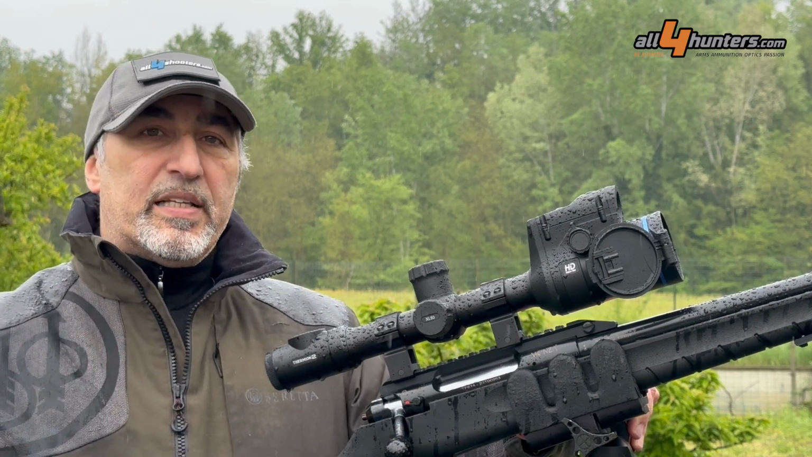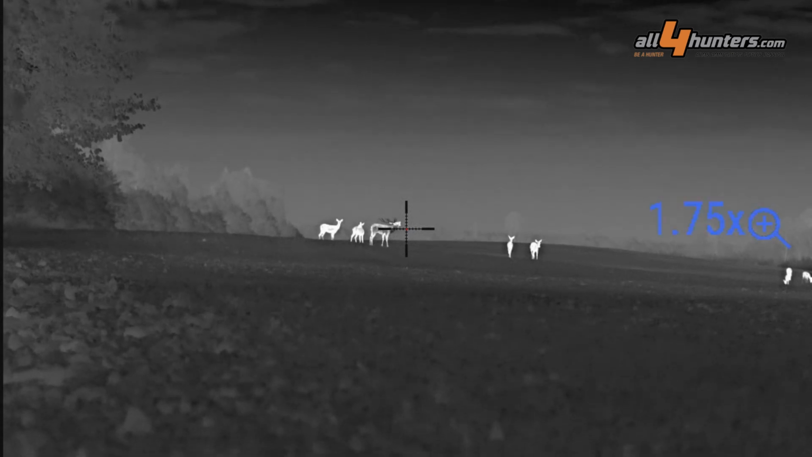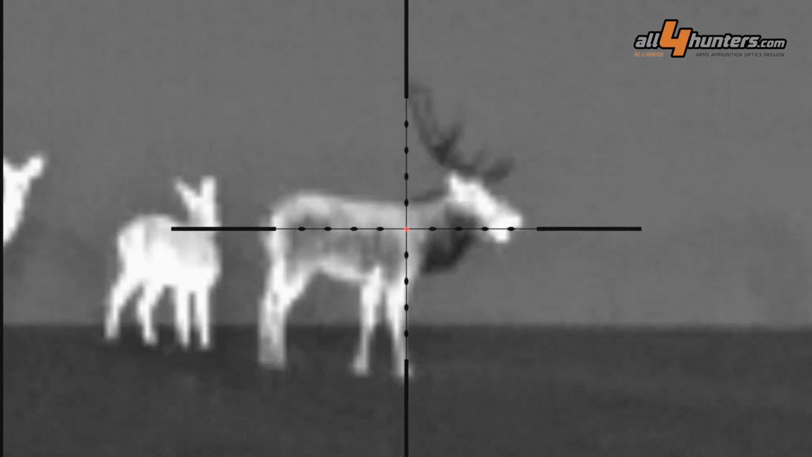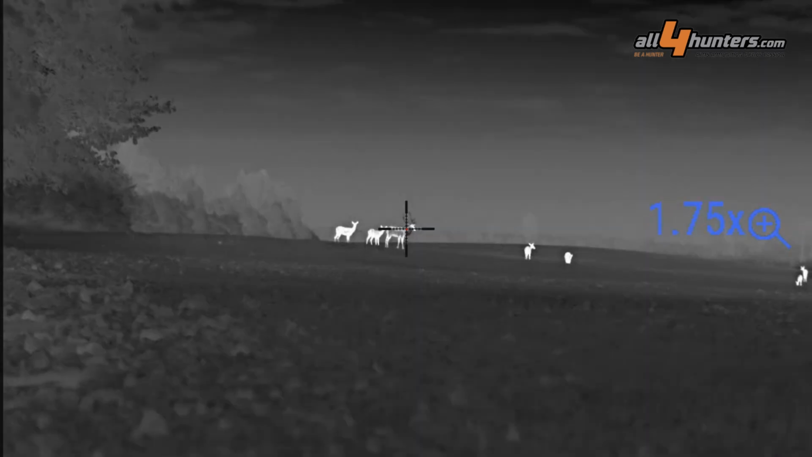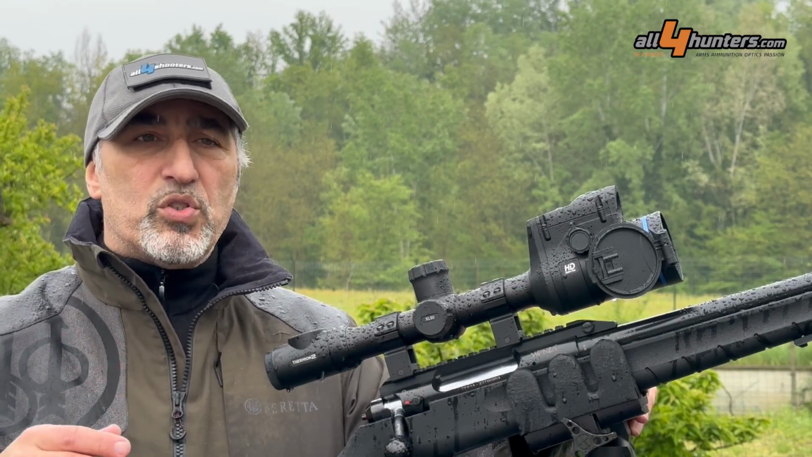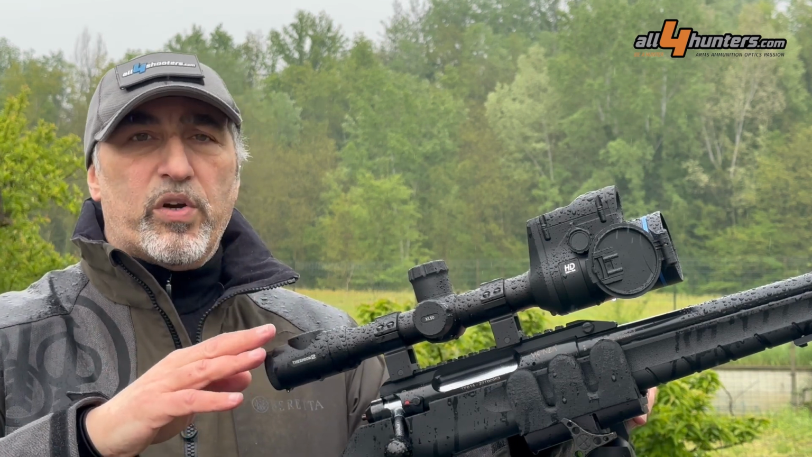This means that we enlarge a smaller and smaller central portion of the sensor, where the reticle is. And this degrades the image that is visualized in the eyepiece somewhat, but not that much, as you can see with the video recorded using the built-in audio video recorder.